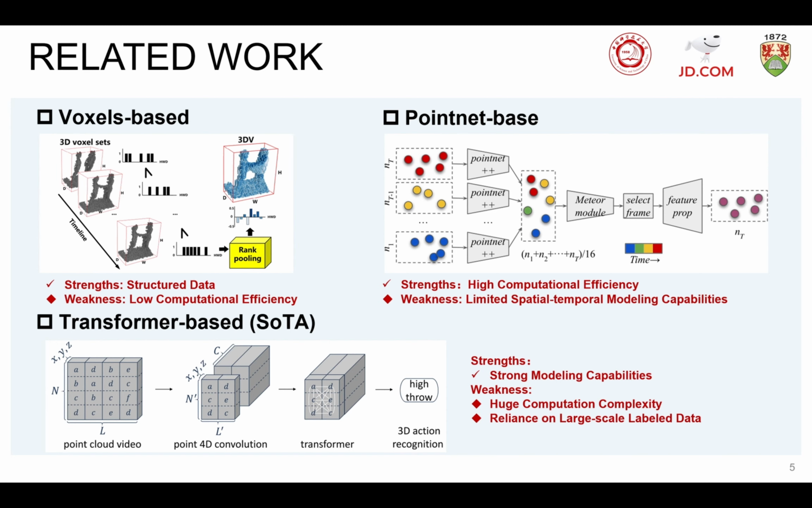The last type adopts data-hungry transformer-based models. Representative works in recent years include P4Transformer and PST2. They modeled the motion and appearance information of the whole video while effectively discarding the requirement of point tracking used in MeteorNet and the complex calculation of voxelization.